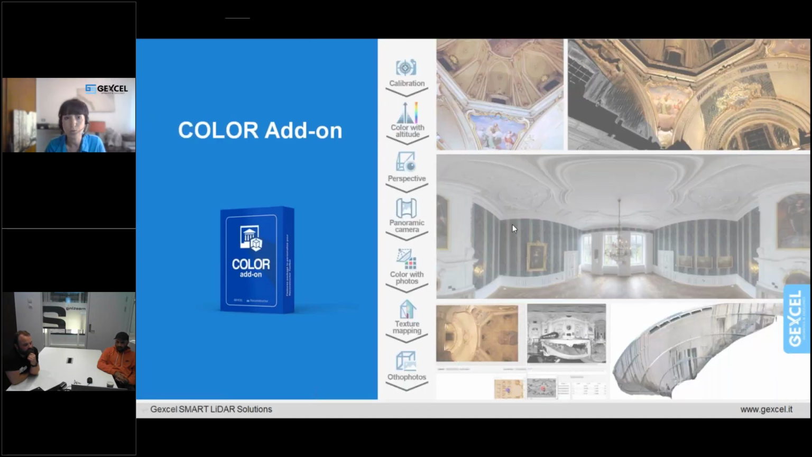If you then have to enrich your 3D models texture, it is possible to add the color add-on, and external pictures like spherical, perspective, thermal ones, we can say mostly any kind of pictures, can be dragged onto the point cloud and applied to create high-resolution texture models.